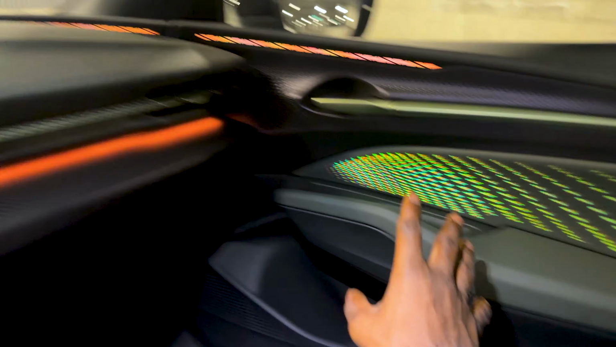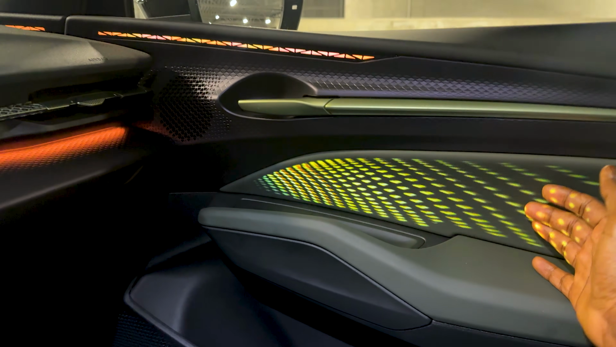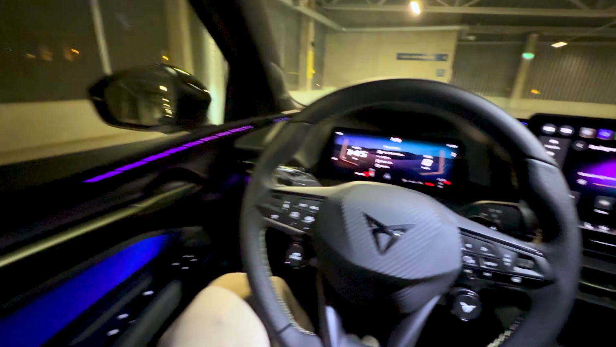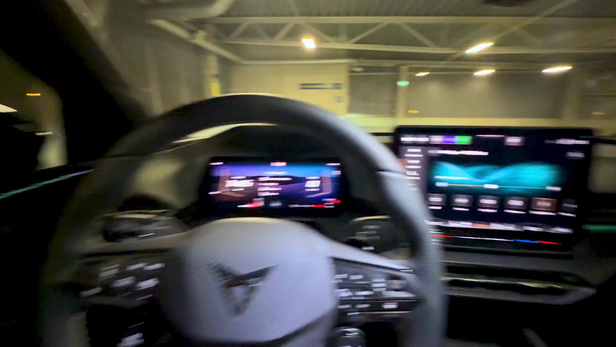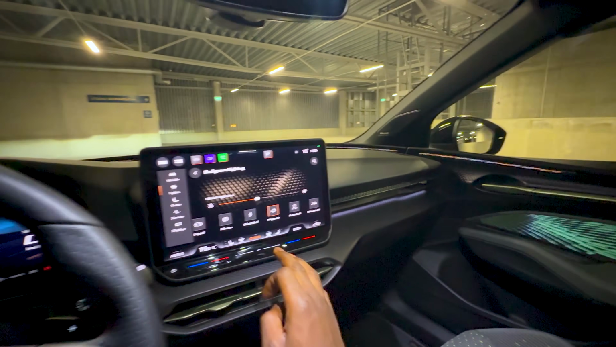This is the one that's currently on display. It's called Core, and it animates. That's cool. And then we can go into Liquid, and then it changes. Plasma, we can go into that one. It's really cool, man. The Plasma. Let's go into Electrified. Oh, okay. That's nice. Different combinations to make things interesting.